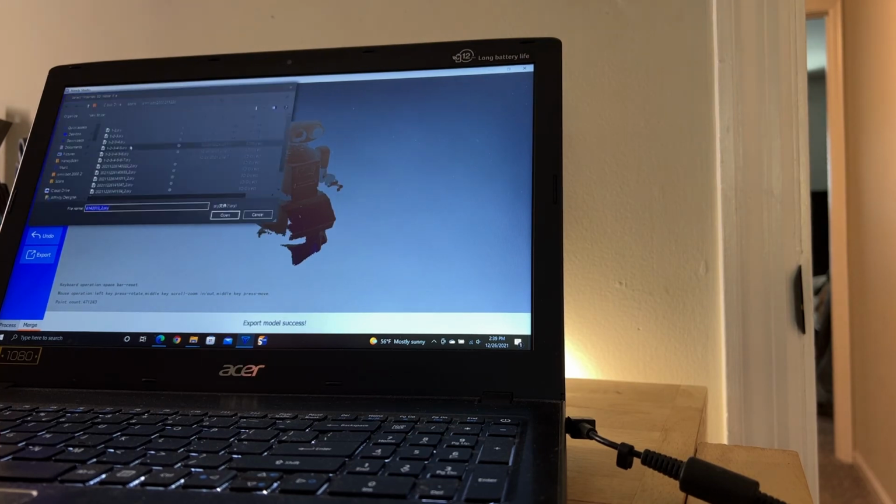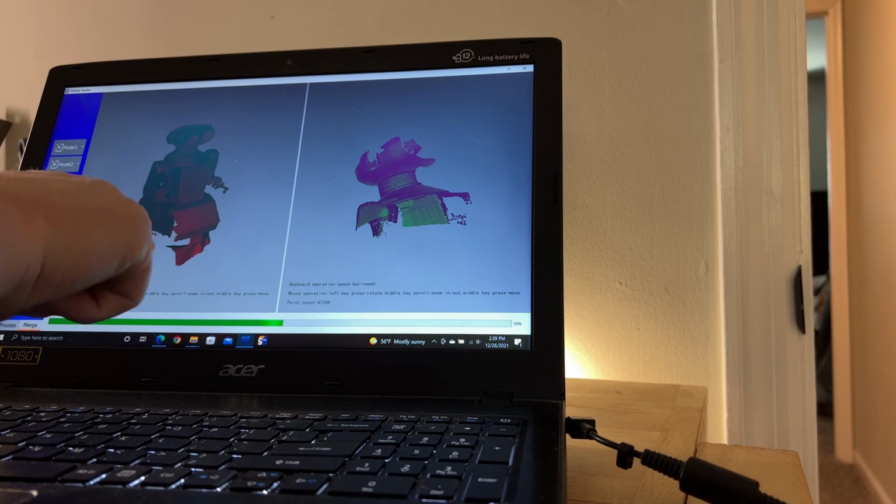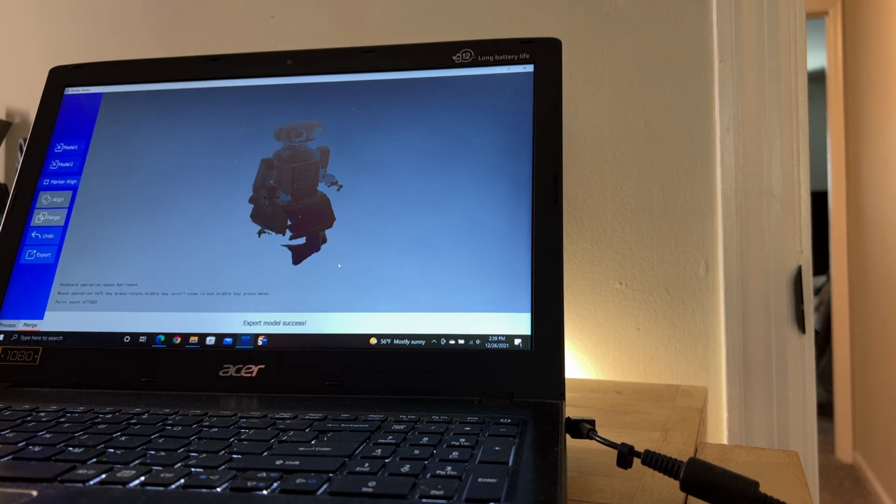Now we're going to do Model 2. Pull in that one. And we'll do the alignment. So it looks like I could have gotten a little more detail there. Okay, so we'll merge that. So I could go ahead and capture more detail.